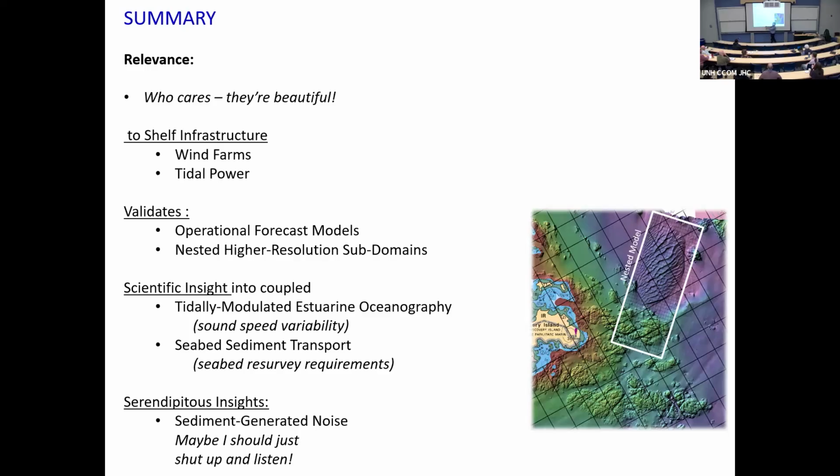Because the books tell us about the straight estuaries, but none of us have that. Puget Sound is a very complex estuary. There's an incredibly good model out of UW, I think, Parker McCready, I think the guy's name is. And this really helps us with sound speed and sediment transport.